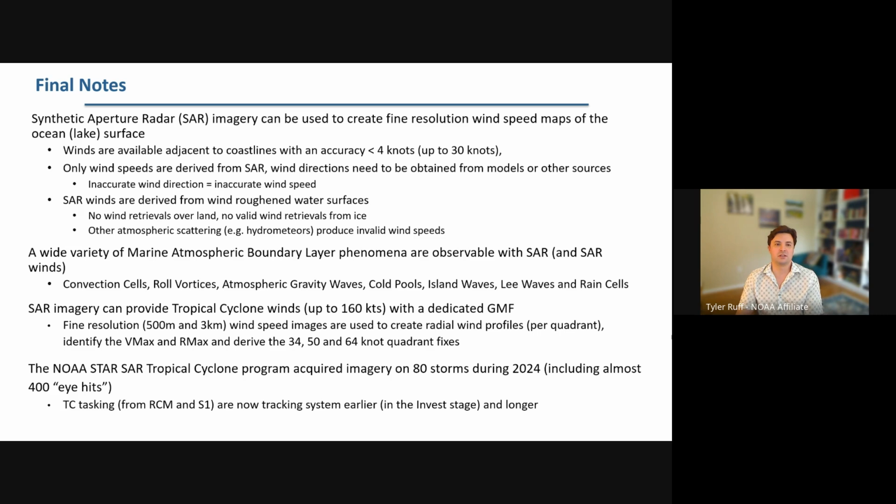And SAR winds are derived only from wind-roughened water surfaces. Just to reiterate, we don't get wind retrievals over land, nor from the ice. As we've seen, atmospheric scattering, such as hydrometeors, can produce invalid wind speeds as well. I showed that a wide variety of marine atmospheric boundary layer phenomena are observable with SAR, such as convection cells, roll vortices, gravity waves, et cetera.